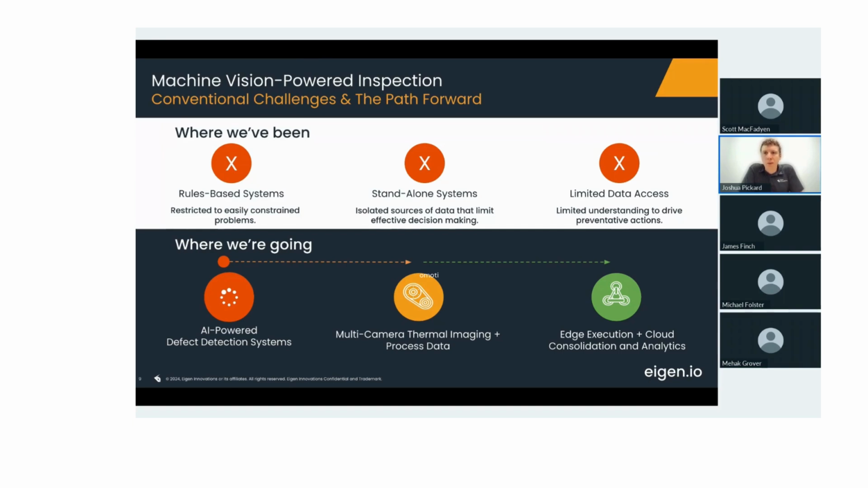These systems are primarily standalone, so it's a single camera doing a single inspection that really has a limited source of data for that decision making. And there's also very limited access to the data for many of these systems. Trying to access an image, or the data to better understand what's going on and use that outside of that vision system is very limited, very restricted.